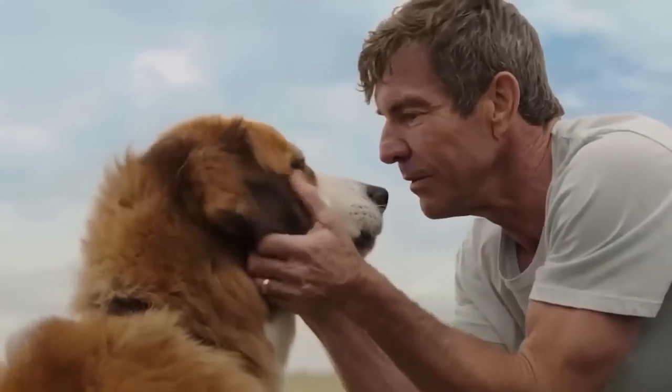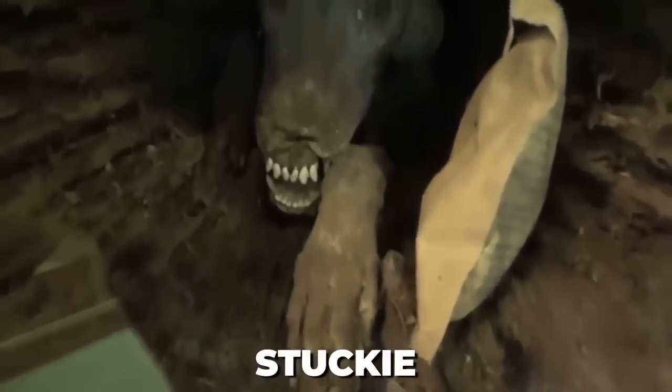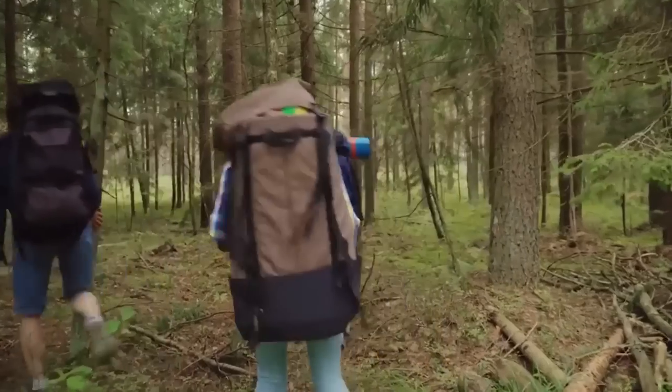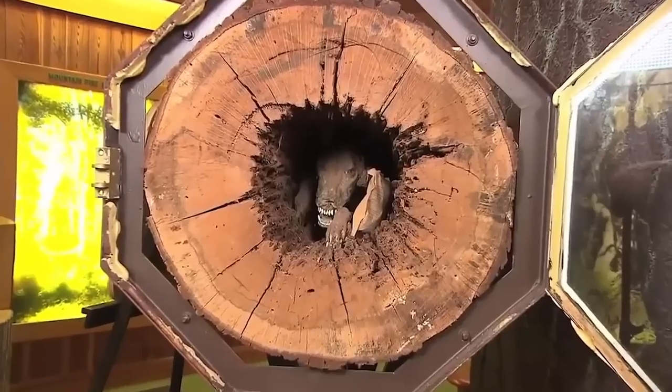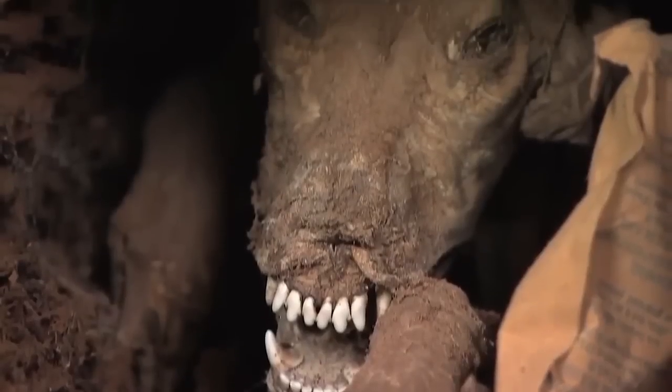We all think of dogs as the cutest pets of all, don't we? Well, you might want to change your mind after seeing Stucky the mummified dog. A logging crew came upon this stunningly preserved dog while doing their usual work in the forest. Trapped inside a hollow tree trunk, shielded from predators, insects, and every element, this hound dog was preserved by nature itself.